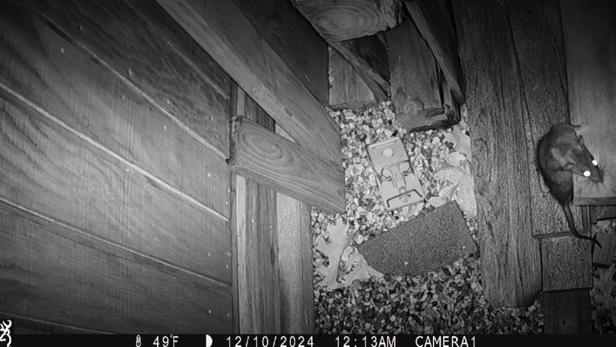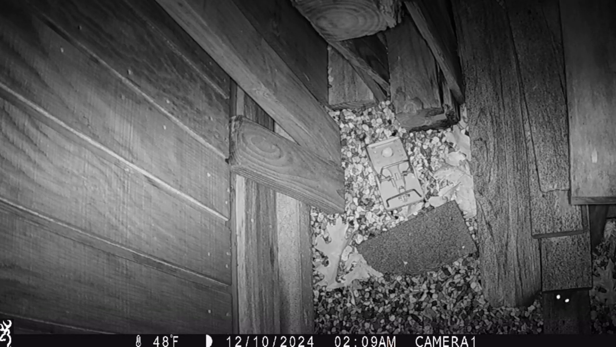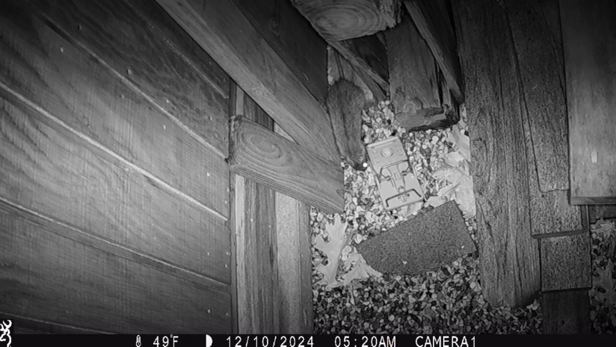Just inquisitive rats. And if you look on that 2x4, the big 2x4, it looks like there's a worm crawling, and then all of a sudden, he's gone. And it was just a few hours later. And then 5 a.m., One Eye comes back, grabs the rest of the grain, sneaks off.